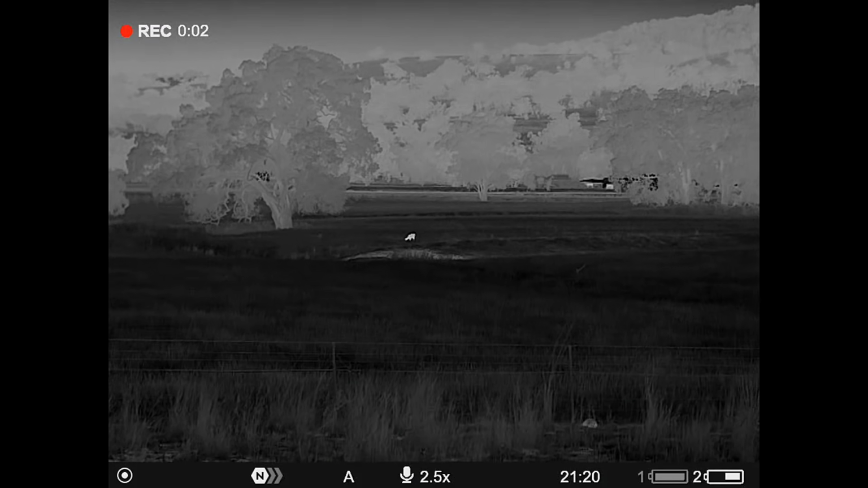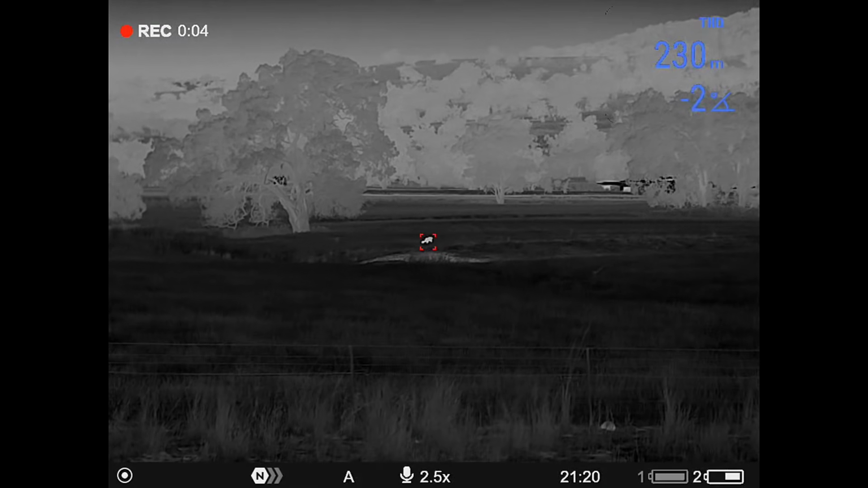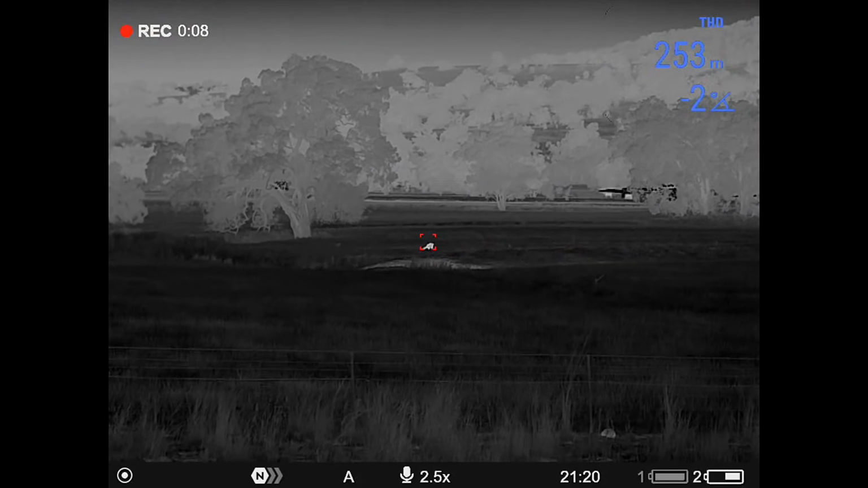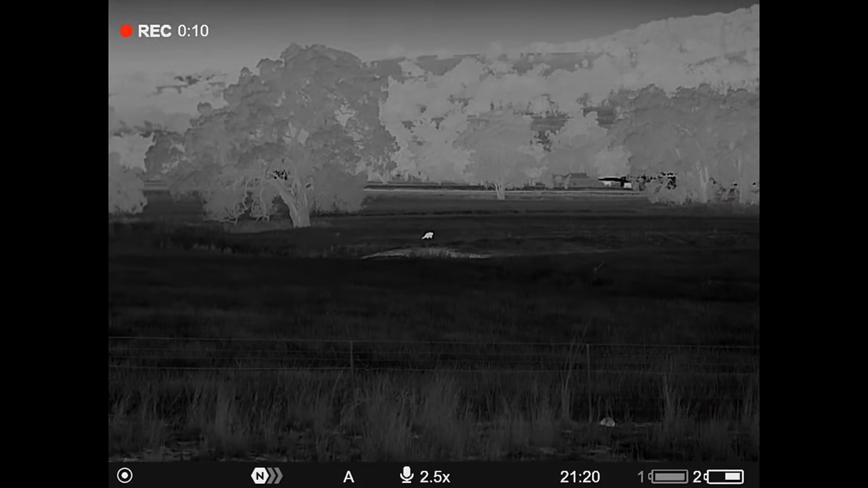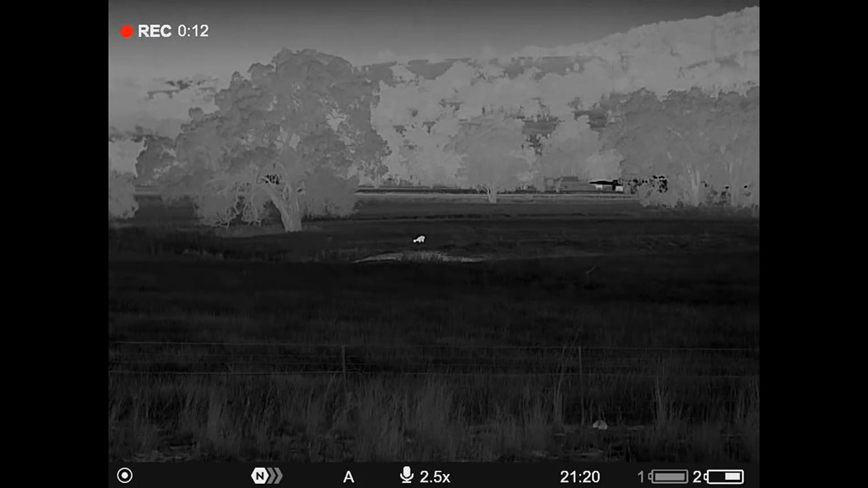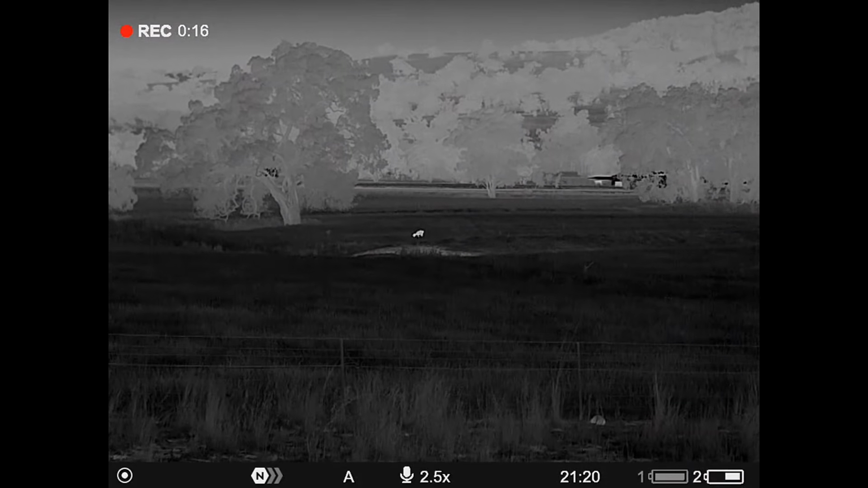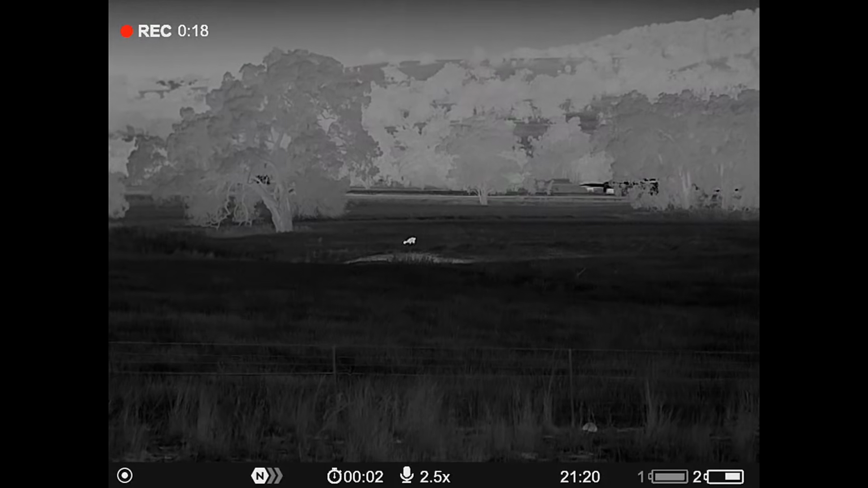So I've got a wind straight up my arse. Those cattle ran straight down the ridge, and then the sheep ran up the ridge. So pigs went down over into the gully. No luck. Fallow deer out there in that crop. We'll call it 250 metres. Pretty easy to get ID on that guy. You can see his neck. The outline of his head when he does lift it delineates him from a sheep or something like that.